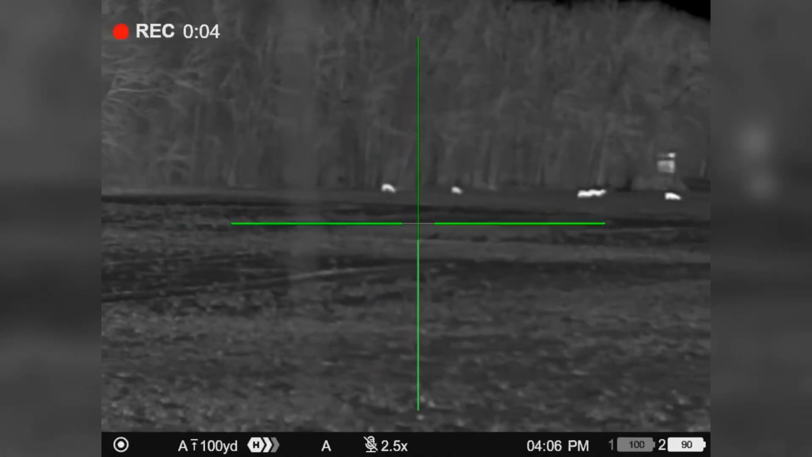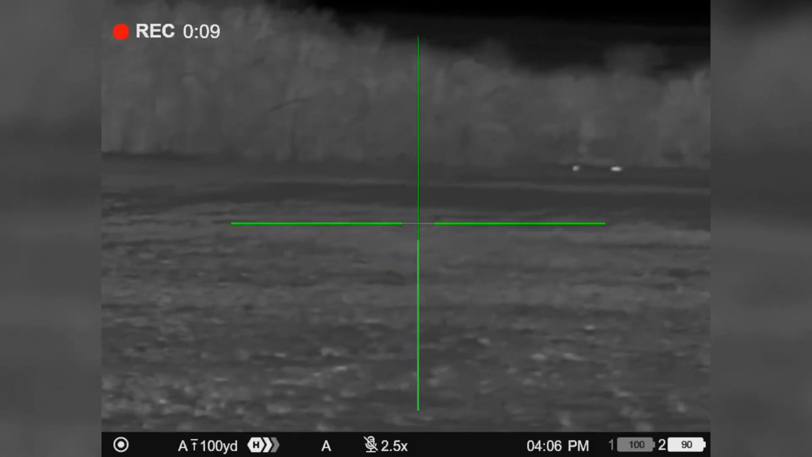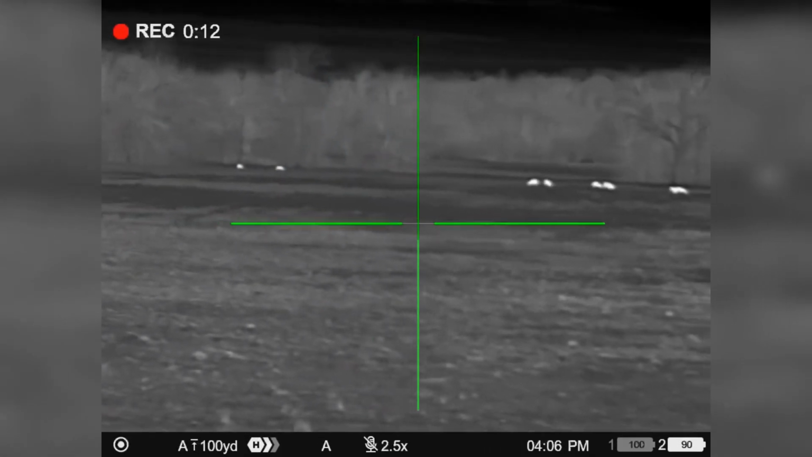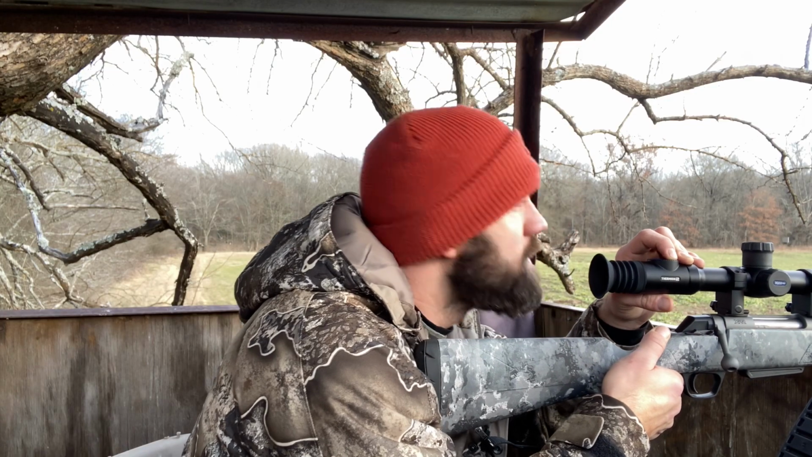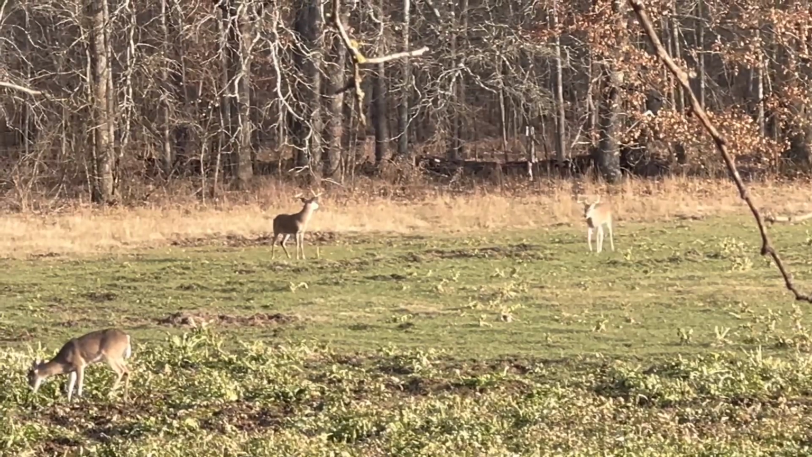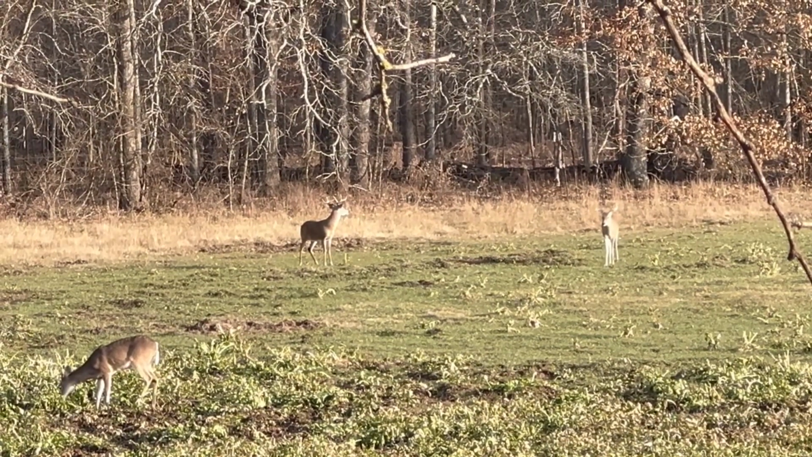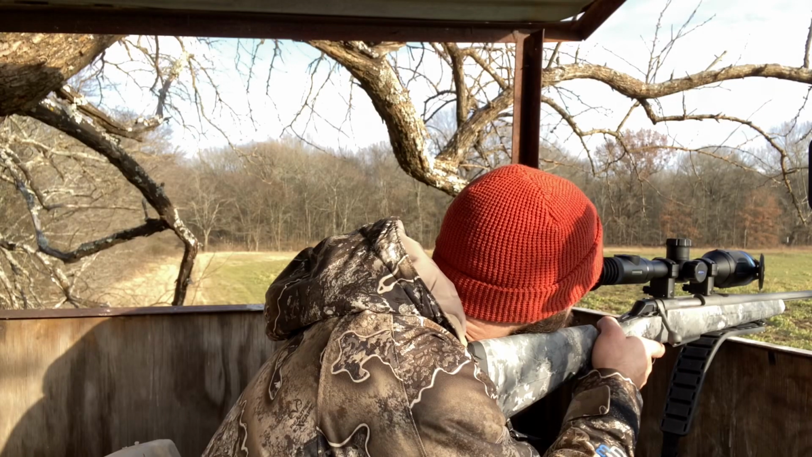Man, I have deer coming out of everywhere. There's at least 9 deer. They're on the field right now. We got a big old hog out there already, but it's so far away I can't tell what it is.